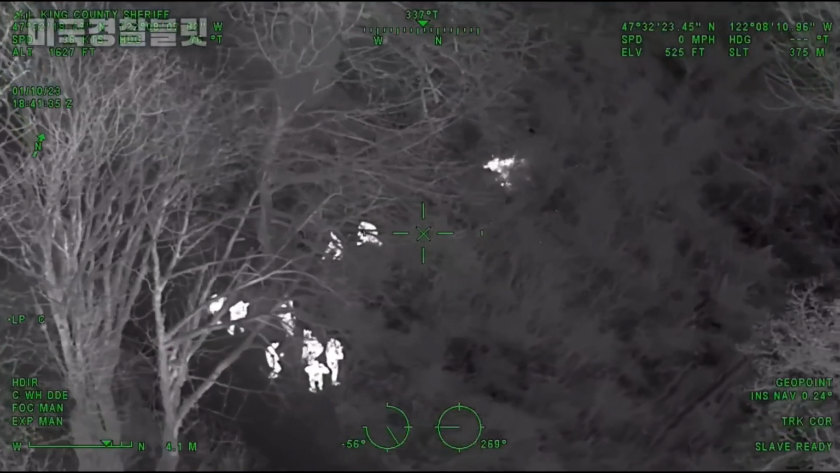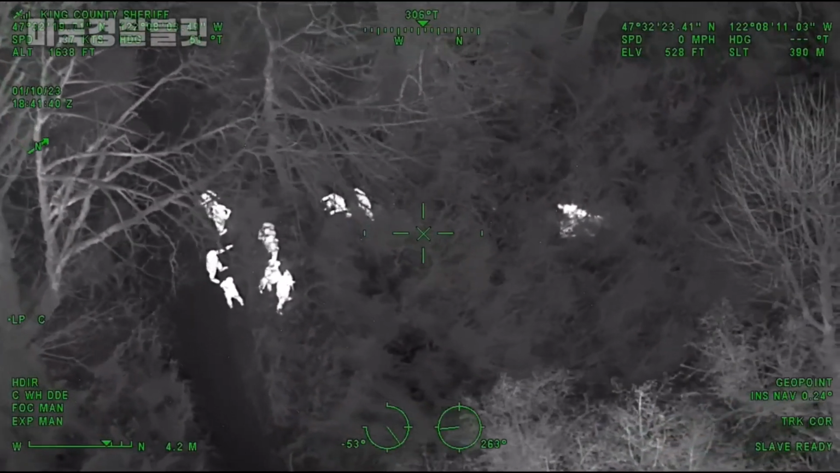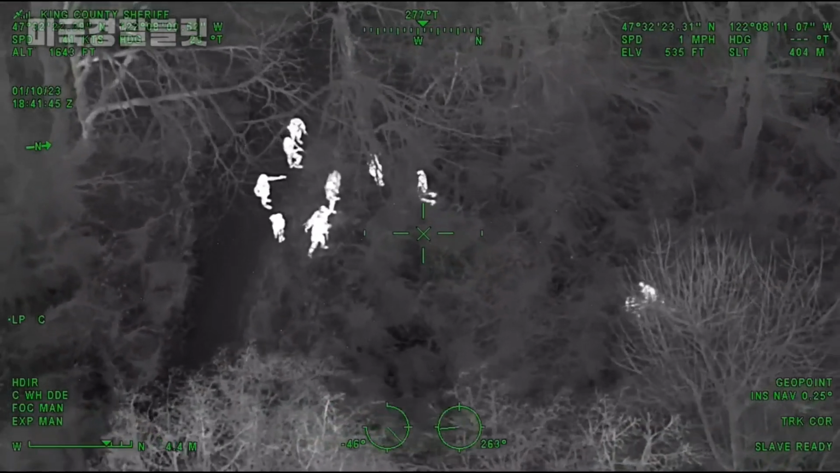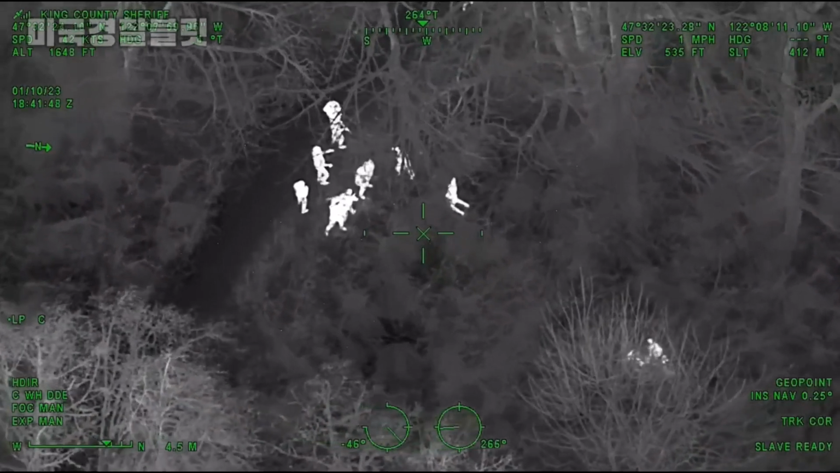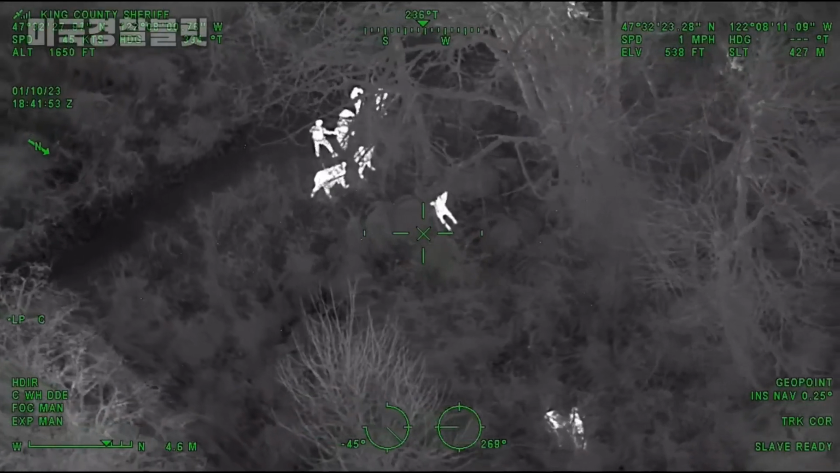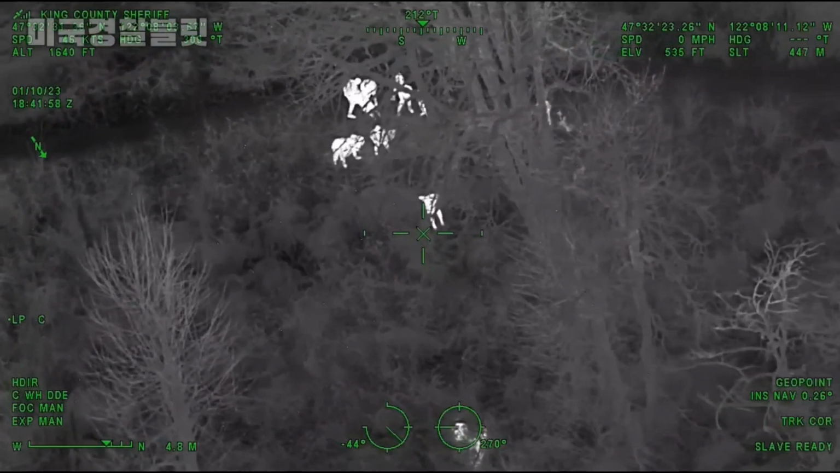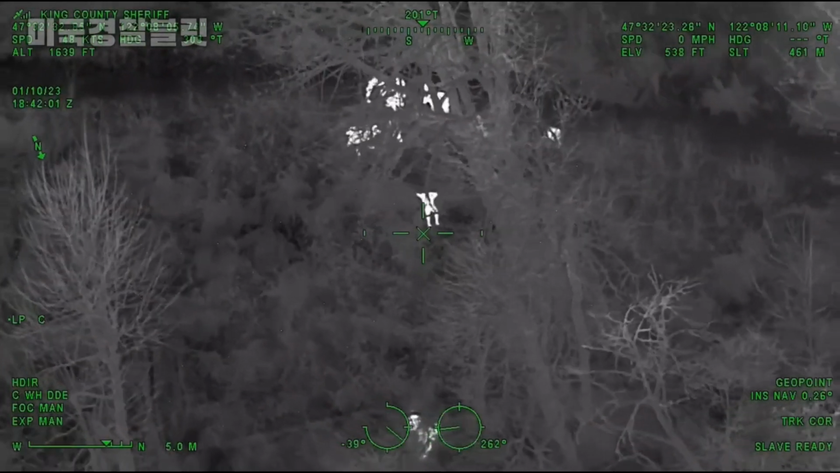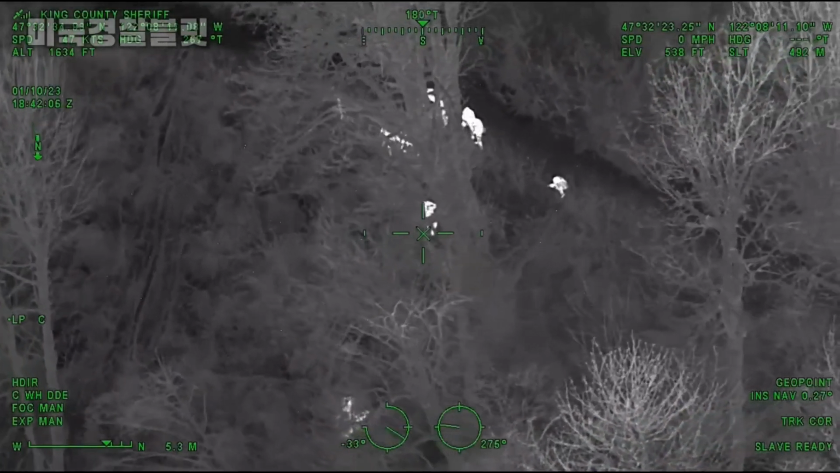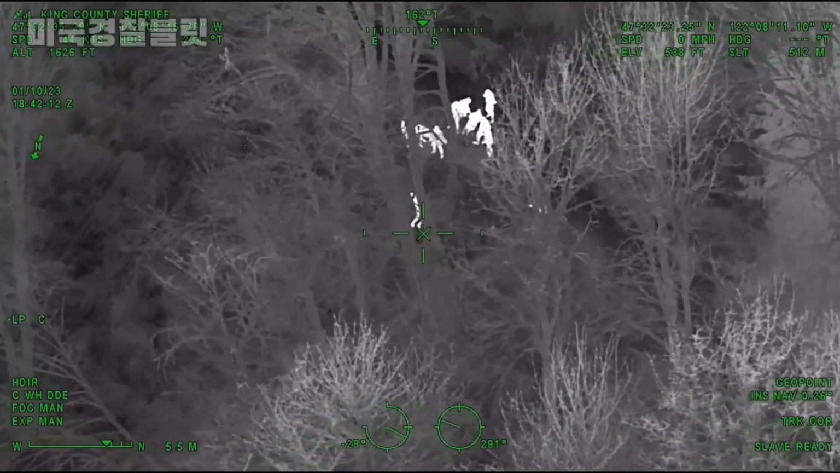Guardian 1, they're still climbing up to officers, appear to be compliant. Guardian 1, they're detaining 1, still compliant. I got the other one, he's got his hands on his head. One boy, 1 out of 2 detained.